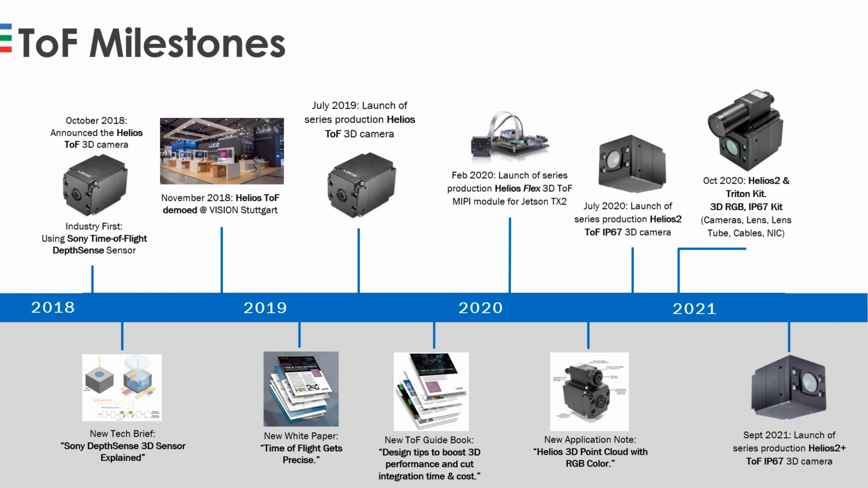Lucid was the first company to introduce a time-of-flight camera based on Sony DepthSense sensor in 2019 with the launch of the Helios time-of-flight series. Before that, a prototype was announced and demonstrated at Vision 2018 in Stuttgart. Since we launched the Helios camera, we have learned a lot about our customer applications, about their challenges, and we improved tremendously the capabilities of our ISP for processing the data coming out of the DepthSense sensor.